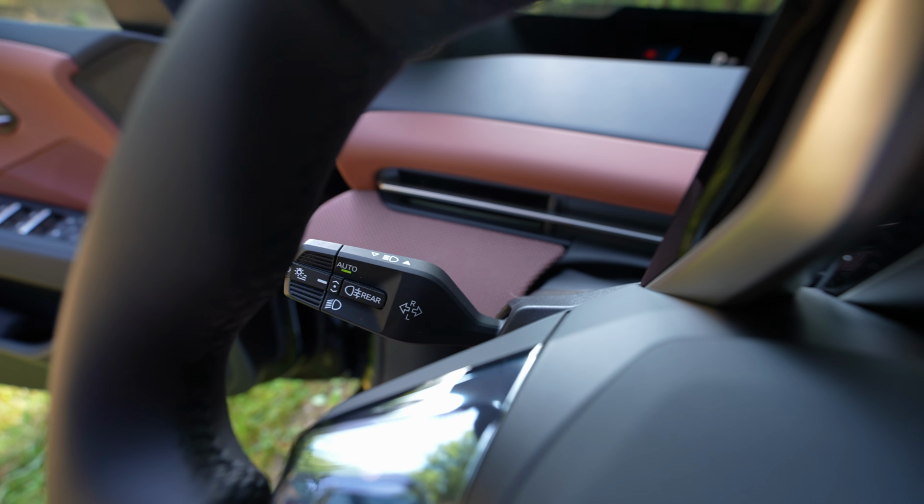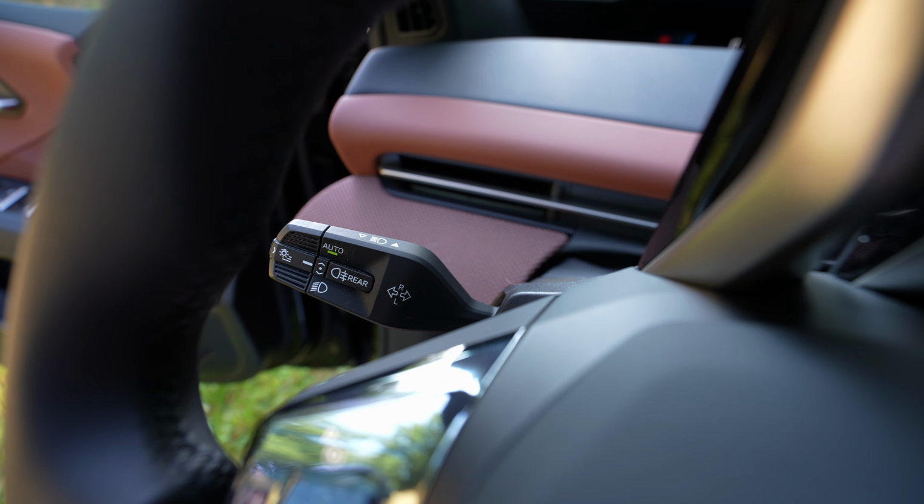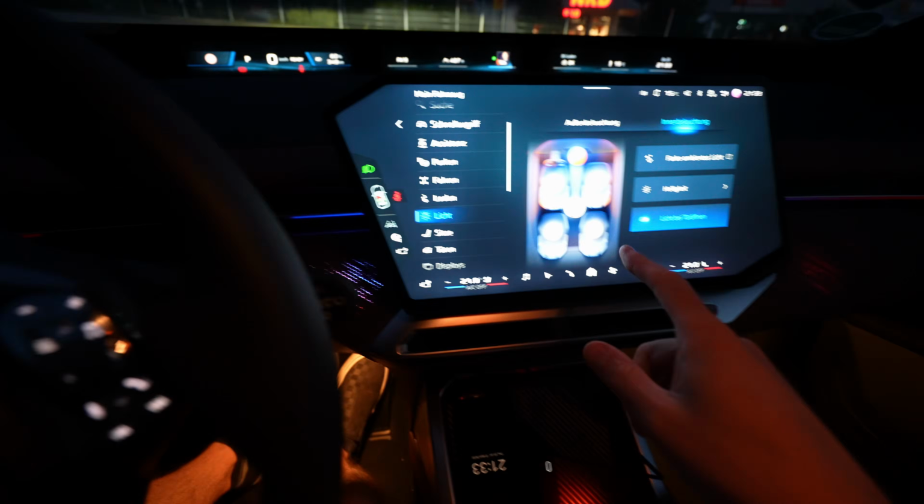You can't see that very well right now since it's so dark, but your indicator stalk, which is of course also your high beams, also has a button for the fog lights, and on the side it has a button that you press, which takes you to the light settings, or when you switch it you can go between auto and just on. So all of your main settings, and the fog lights button, are there, so almost everything is on that thing, which is really nice.